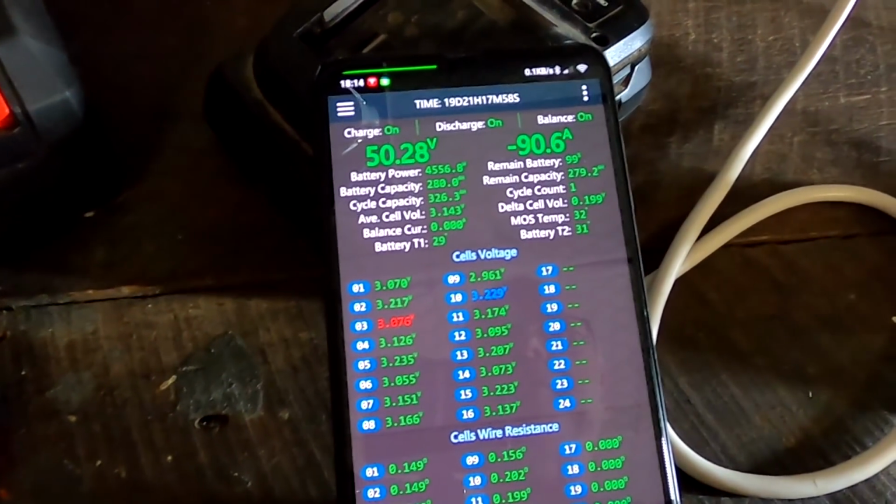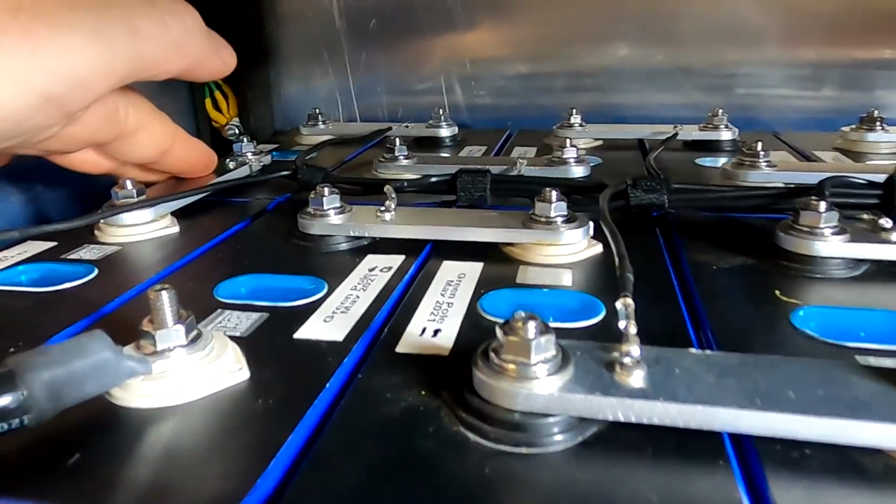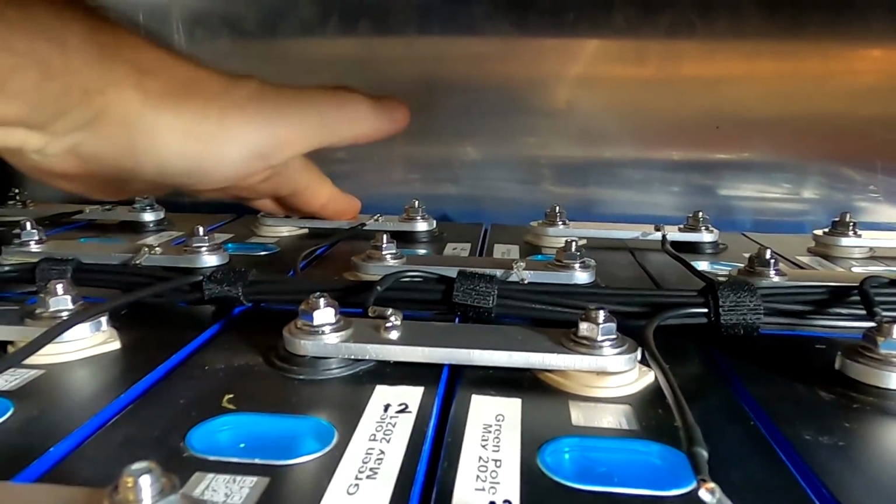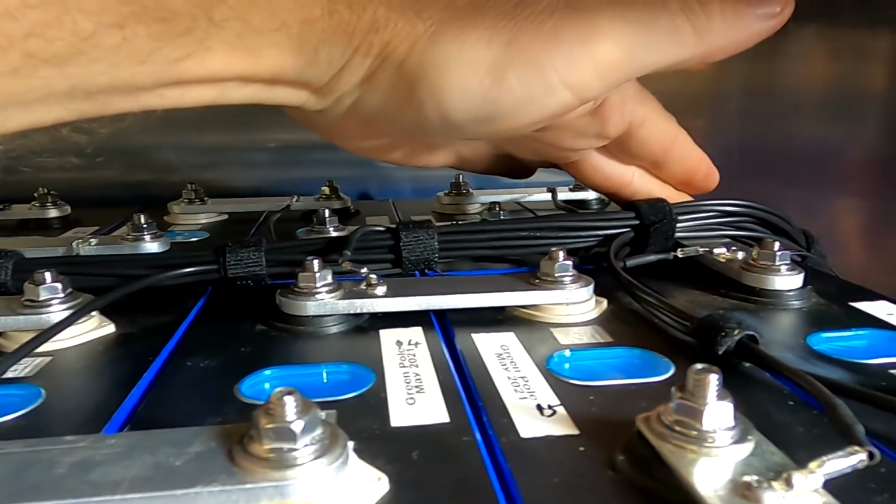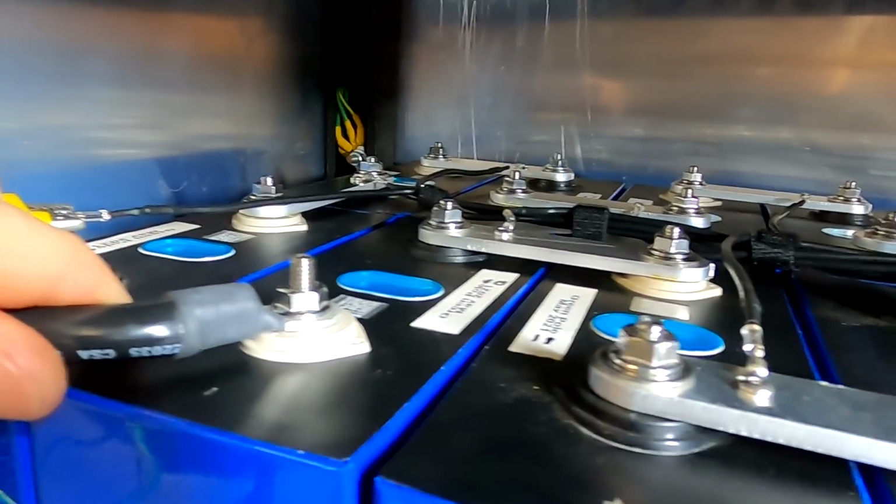JKBMS. Okay, minus 90 amps. Well, and again, the finger test. Yeah, we are getting warm already. Cold, ice cold. Even the screws here, the bolts, ice cold, warm, getting hot. Yeah, getting hot.